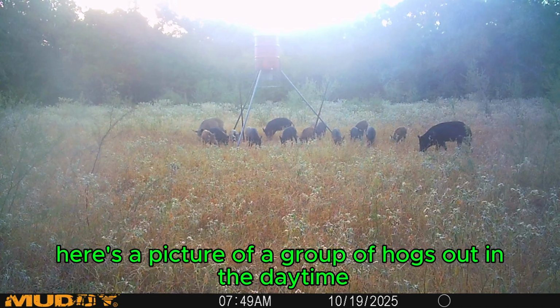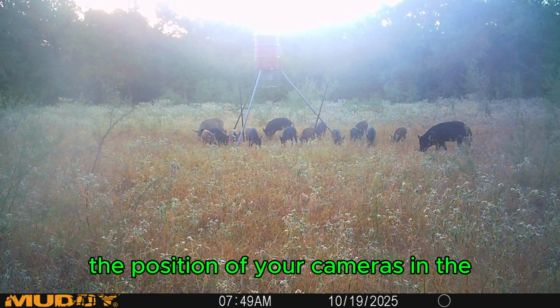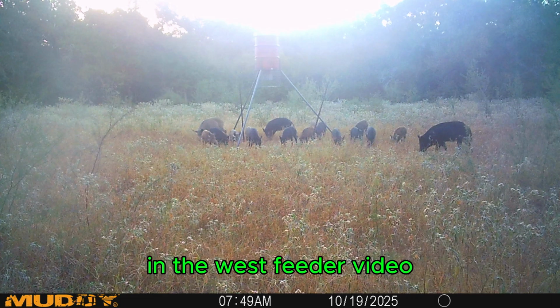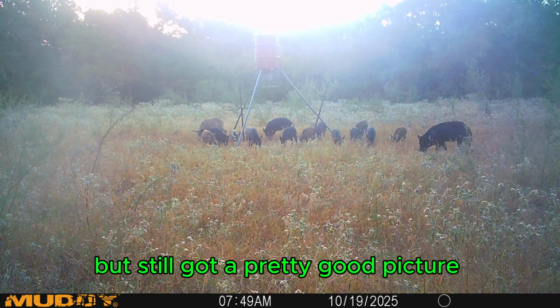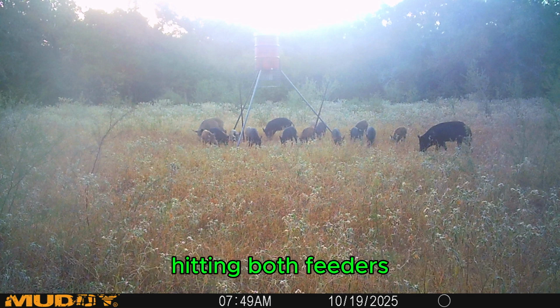Here's a picture of a group of hogs out in the daytime, which I talked about with the position of your cameras in the West Feeder video. Here you can see the glare on it, but I still got a pretty good picture of the pigs. So this is one of the groups. Of course, they're hitting both feeders, but you can tell I've got a lot of pigs.